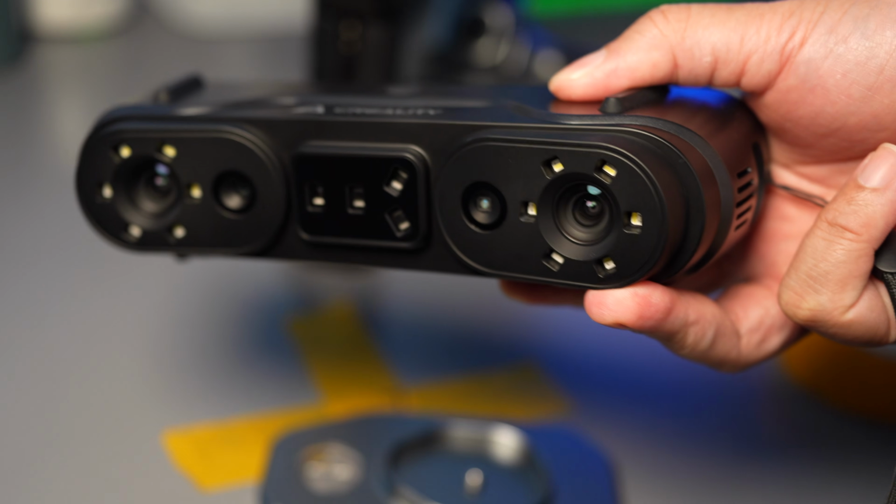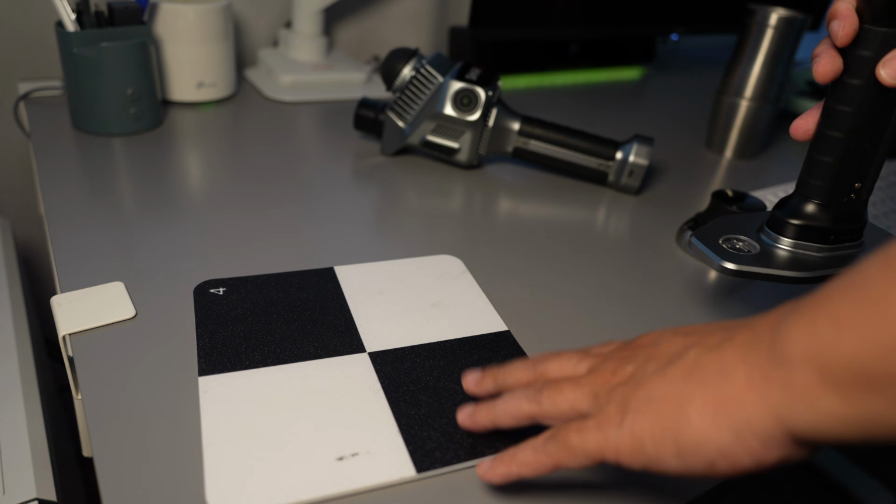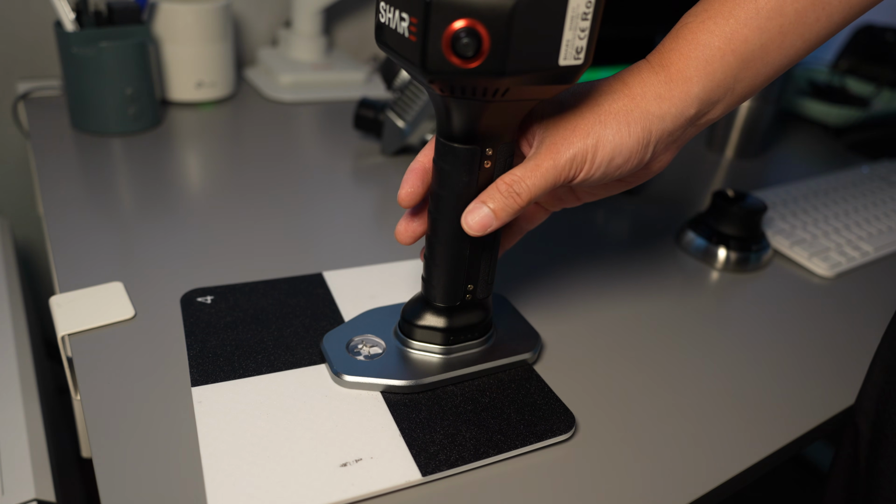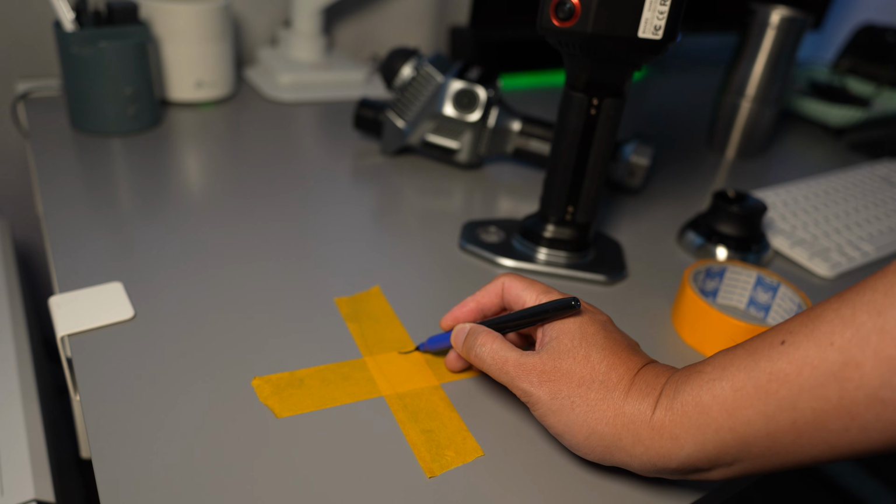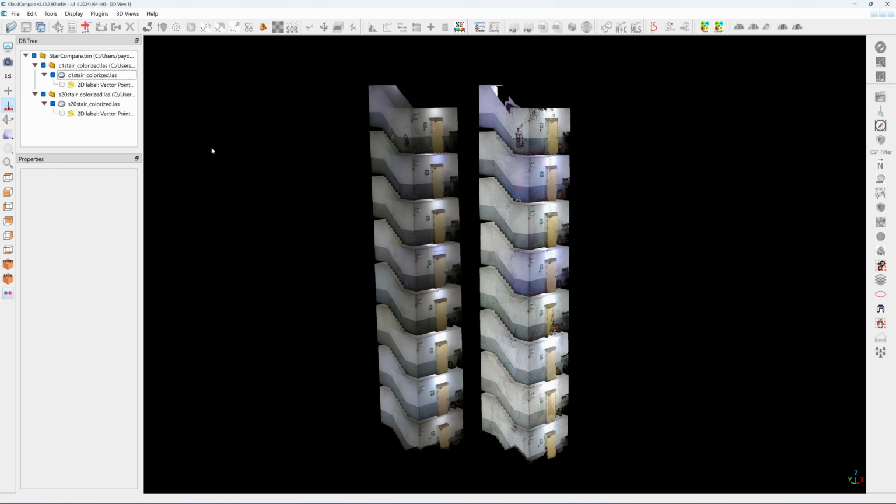In the next video, I will 3D scan and reverse engineer the base plate so you can get a 3D printed version for free. Once you have got the base plate ready, place 4 marks on the floor in the overlapping area, either with a 3D printed checkerboard or some bright tape, then correct the coordinates to align with the second scan session. Now let's check out the staircase result.